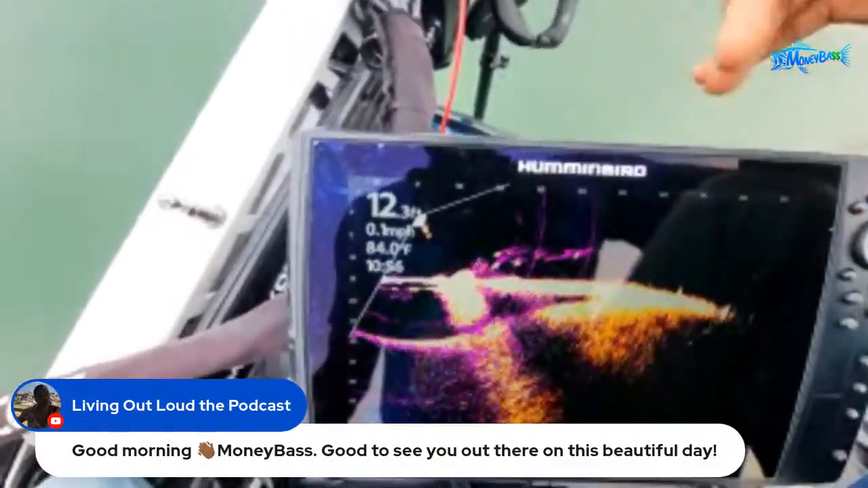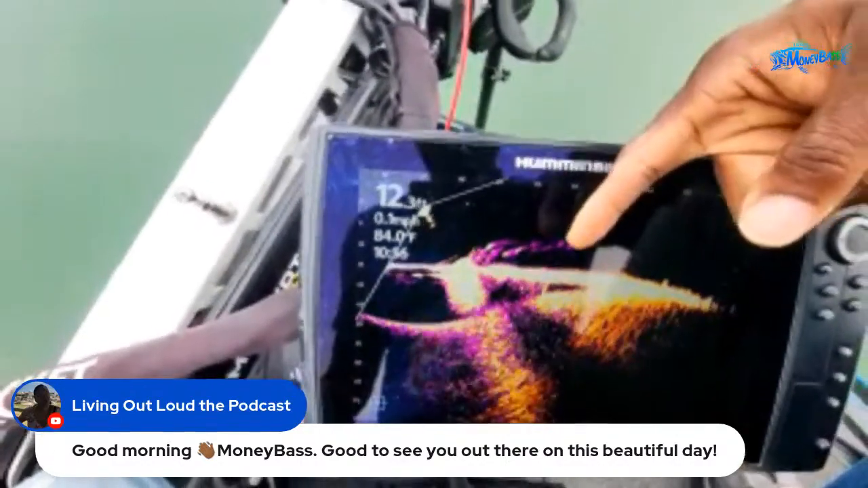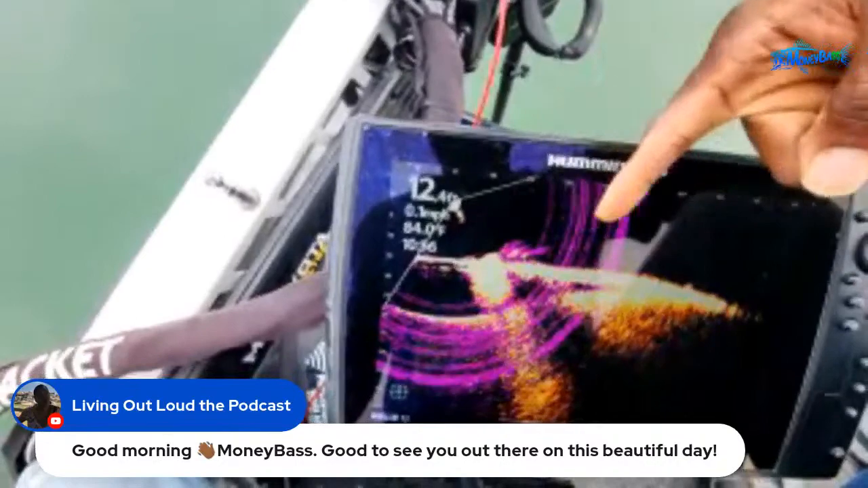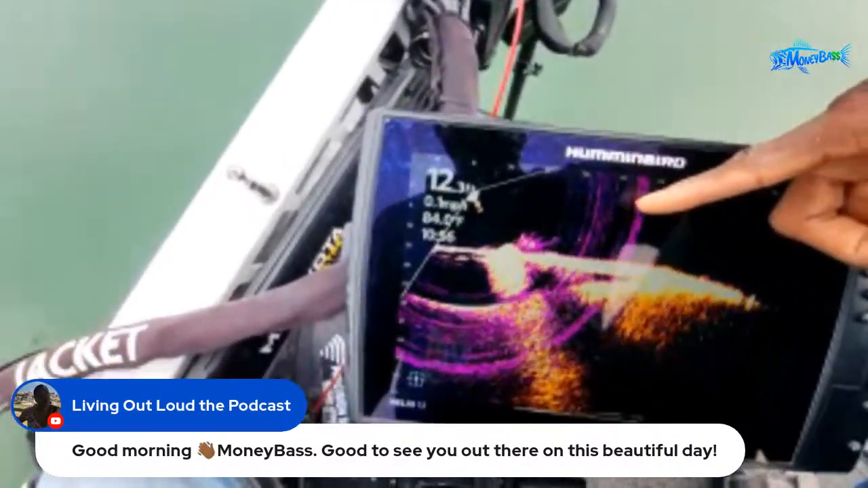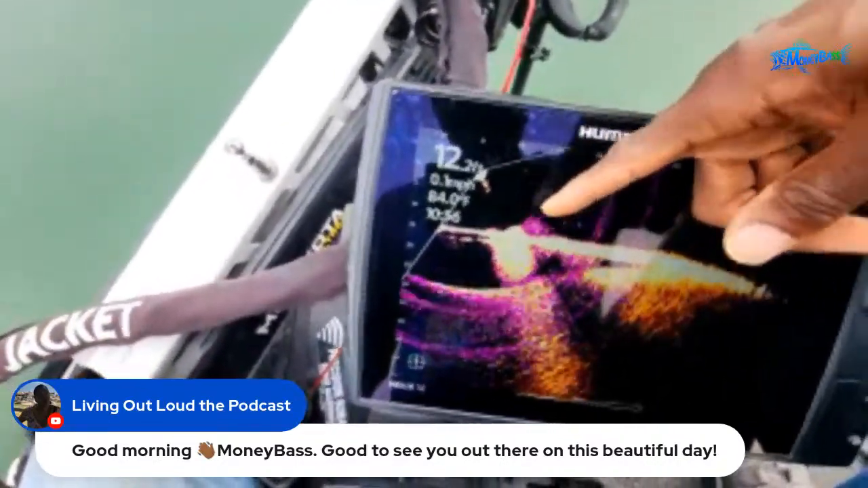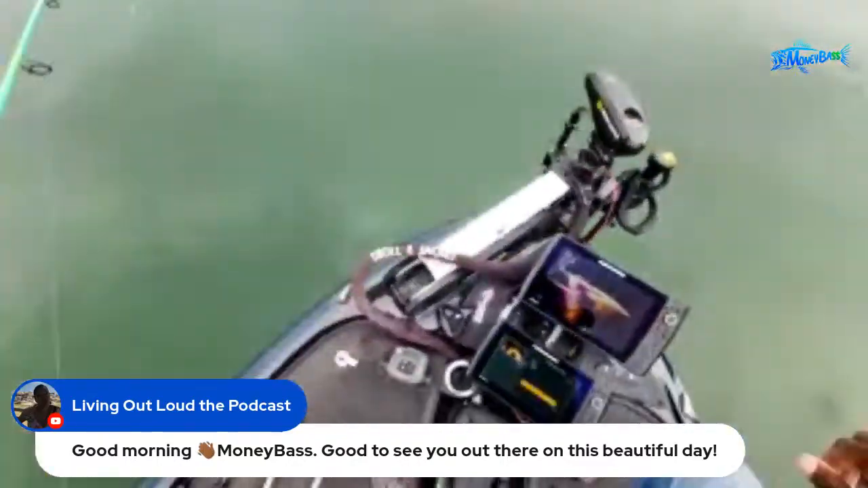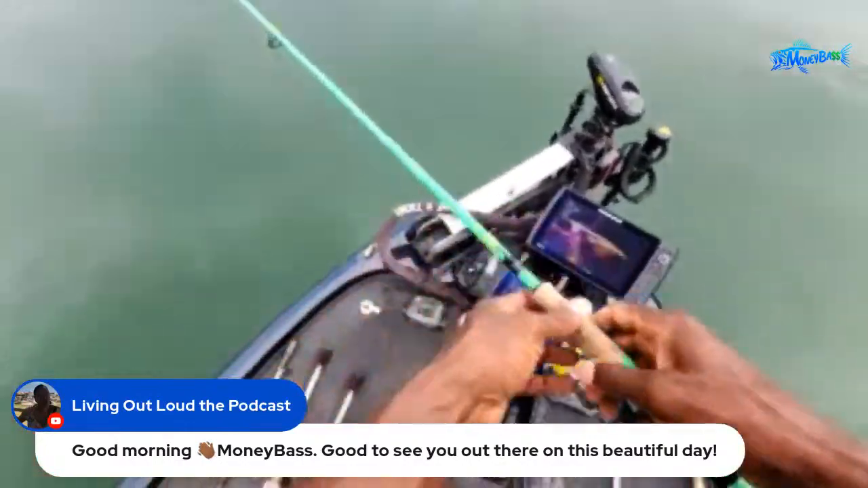I had a little bit of interference because I had my 360 running. So when it hits a hard surface, sometimes it gives a little feedback. But look at all those fish moving down here. They followed from all the way out here and came all the way to the boat and then started going back down, guys. Those were the fish that I was talking about. So they were about to hit it, but changed their mind.